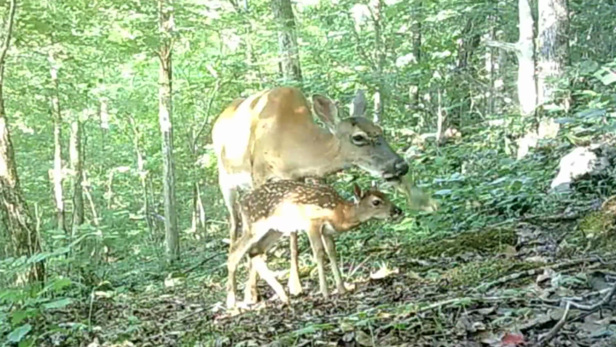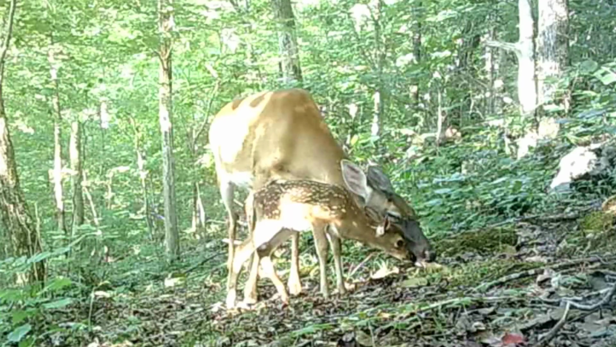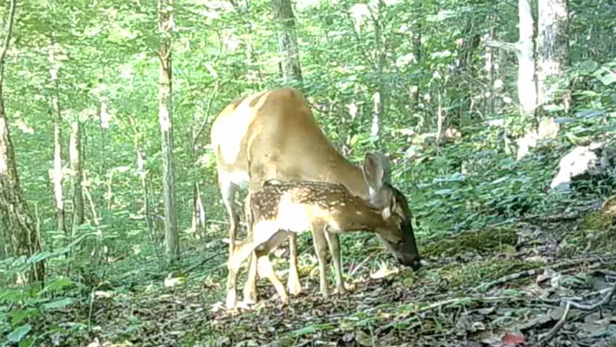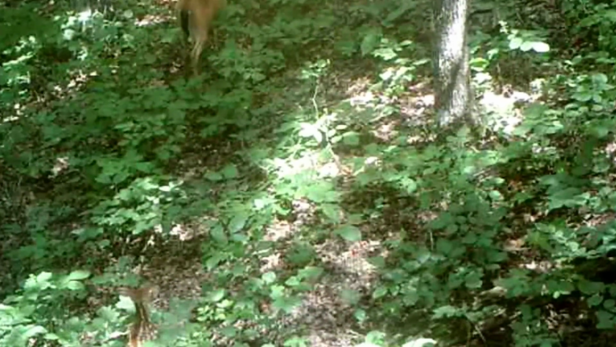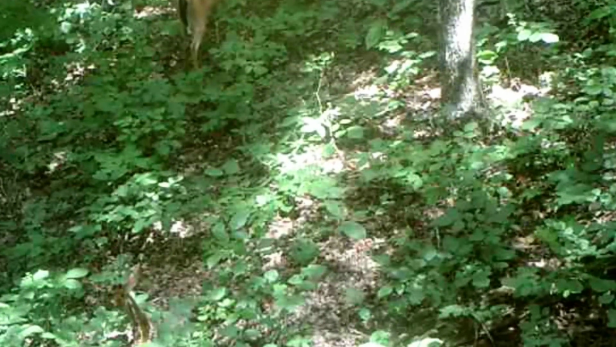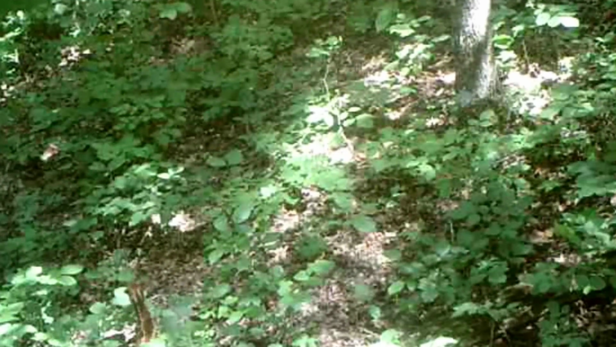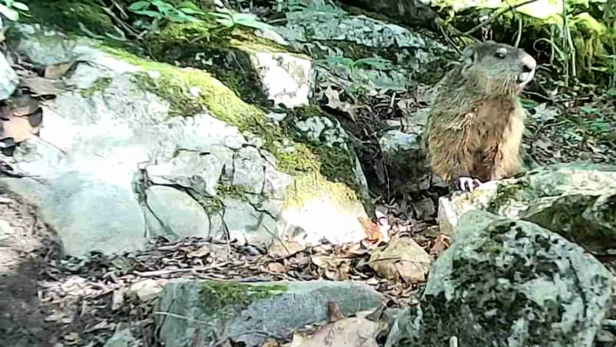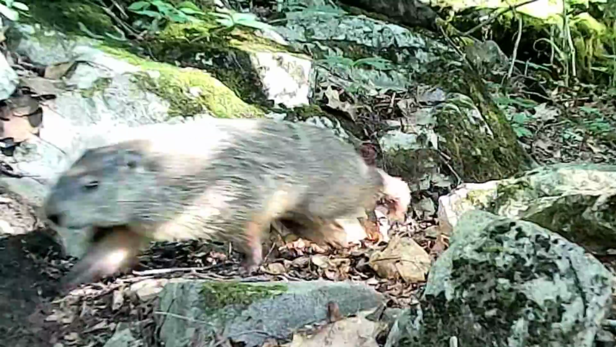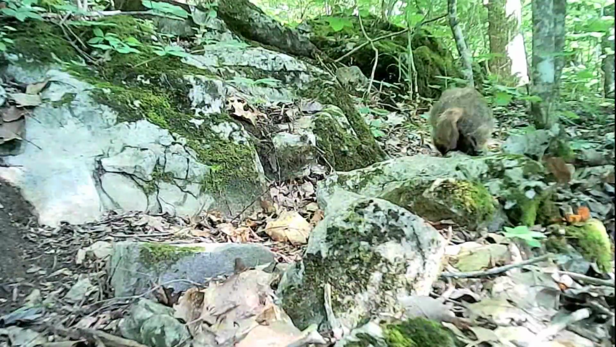And there late in the evening, there's Mommy and her fawn. Here she is again. But the coyotes ain't got this one yet. So precious. And on the rock, there's old Dirty Dan moving through, out prowling around on a wet morning.